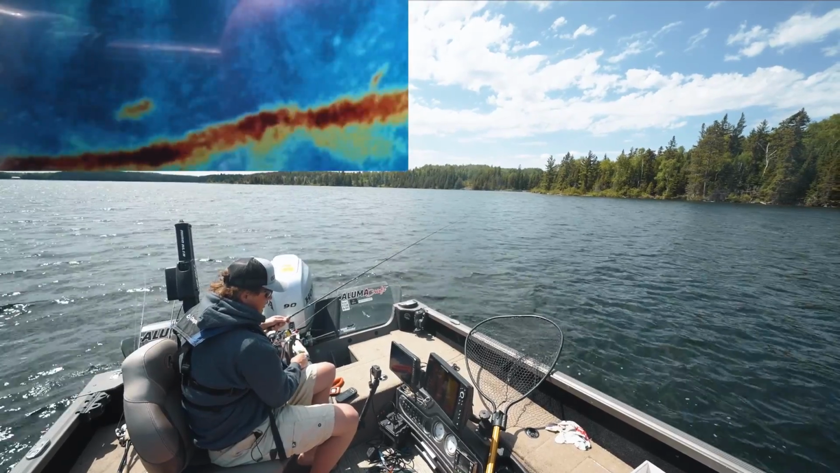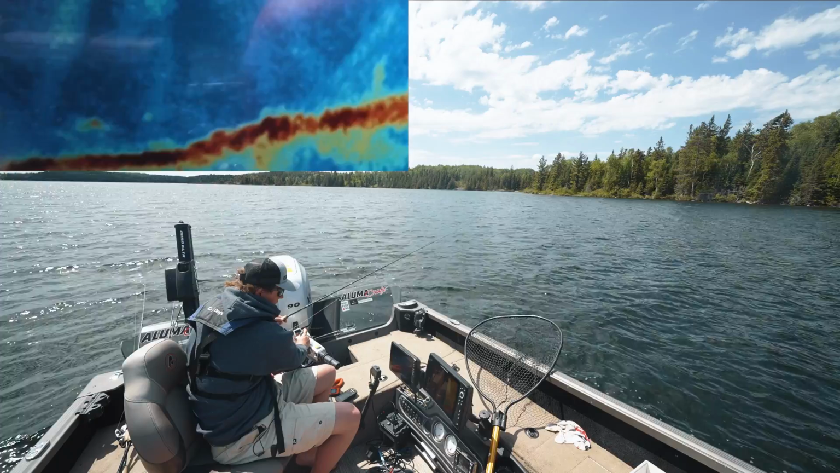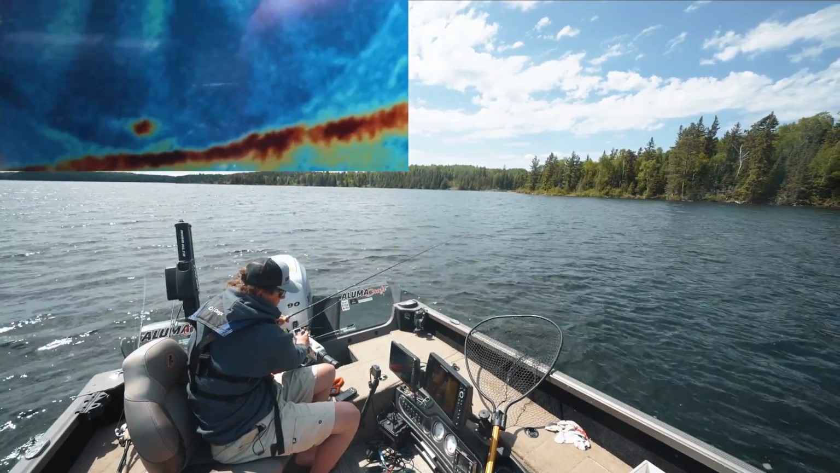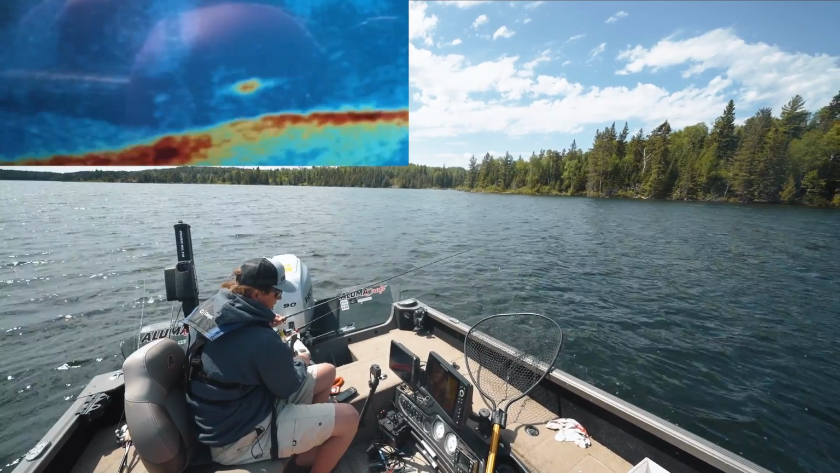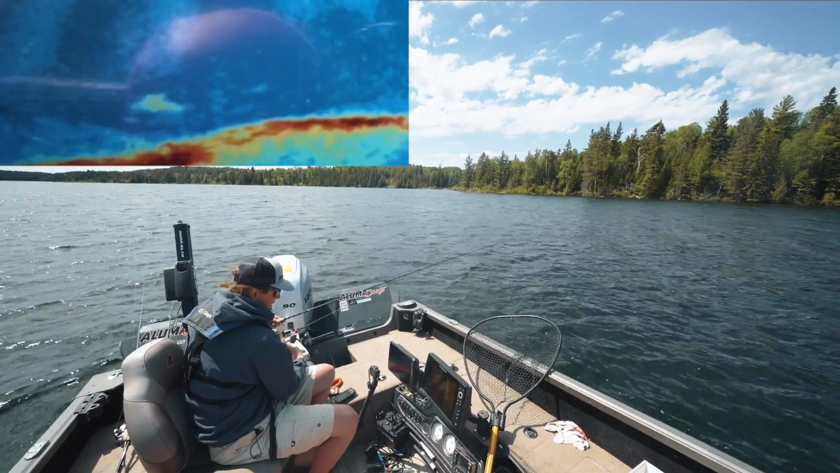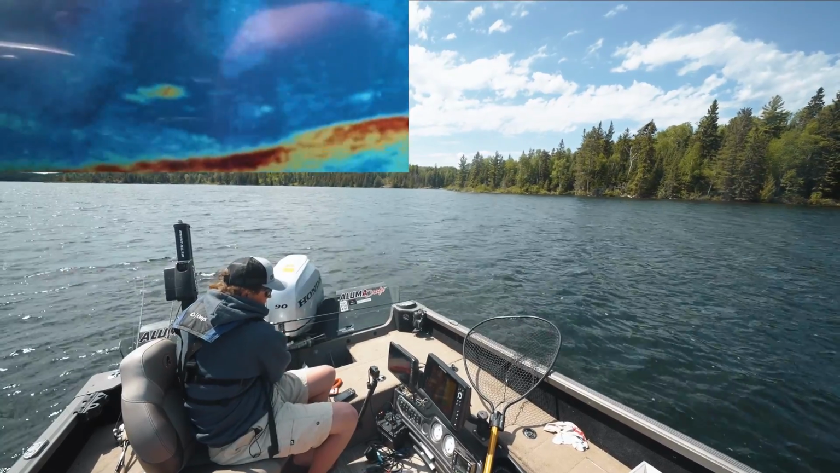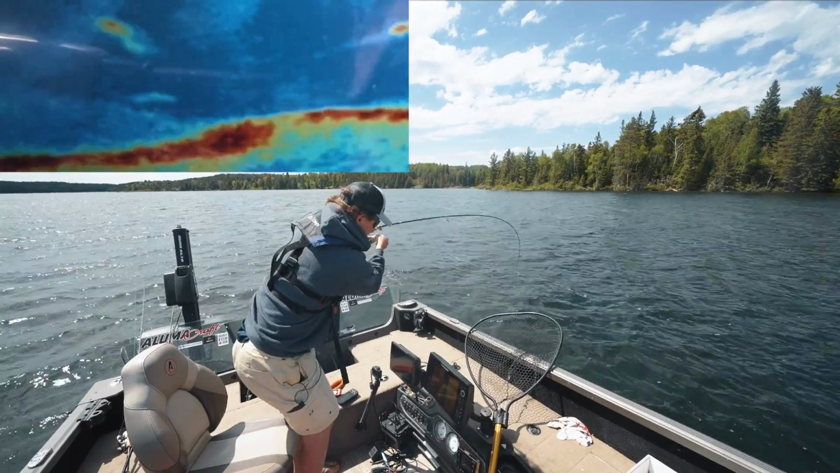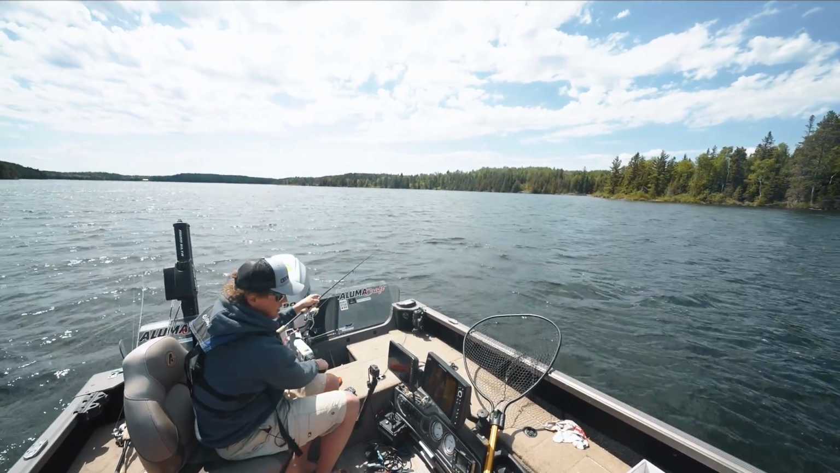Ooh, this fish is looking at me. I said I was leaving, but I marked one more. He's coming back for the kill. Come on, baby. This looks pretty big. Ooh, he's big. He's bigger than I thought. He just kissed it. He just kissed it. There we go. Didn't think he was that big.